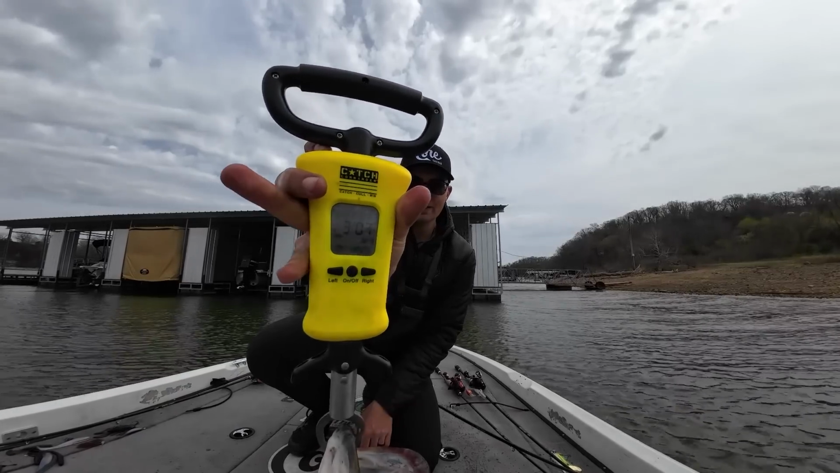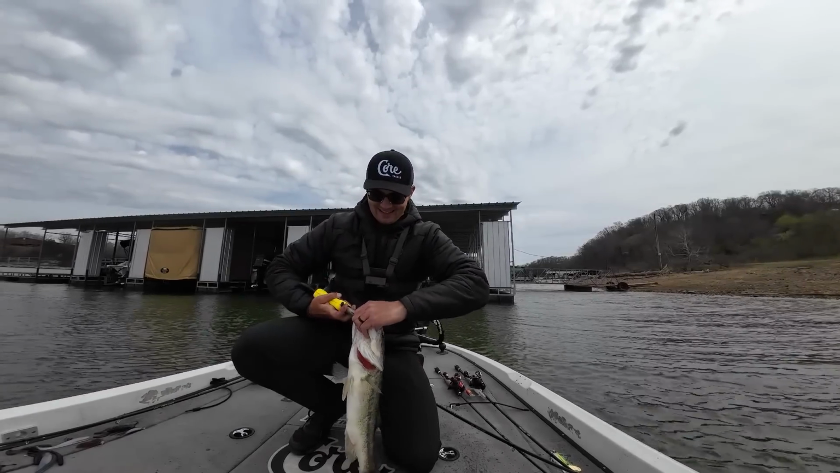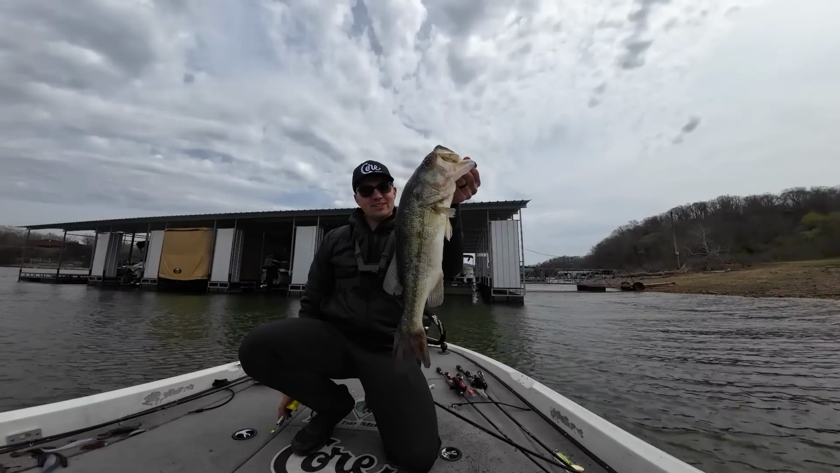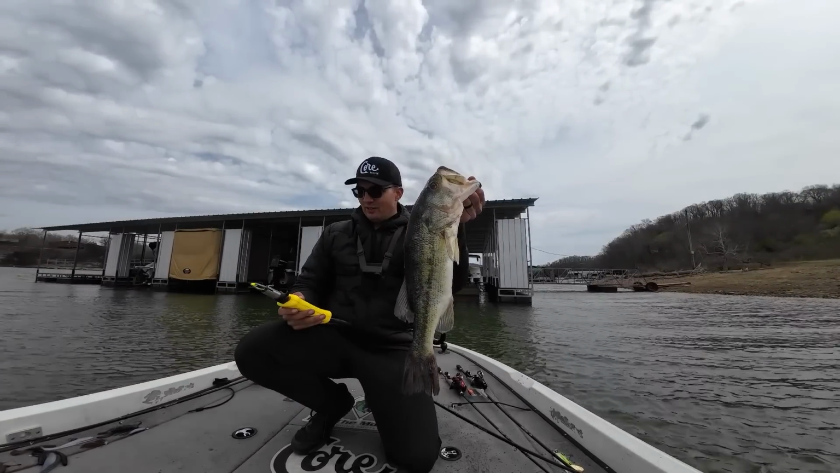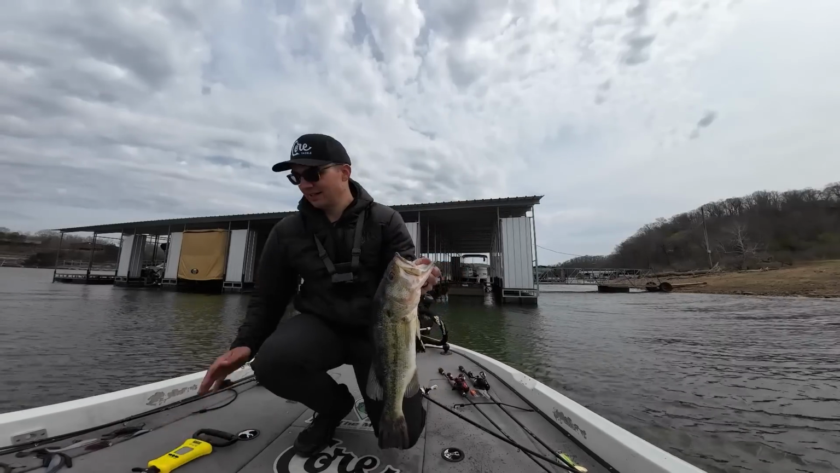Here we go, 3 pounds, 7 ounces to add to my other 3-pounder. We are getting it today, guys. That is a crazy, crazy looking fish though. For the first day of April, these fish have definitely already spawned, at least up this river. Nice fish still though. Let's get him back down in the lake.